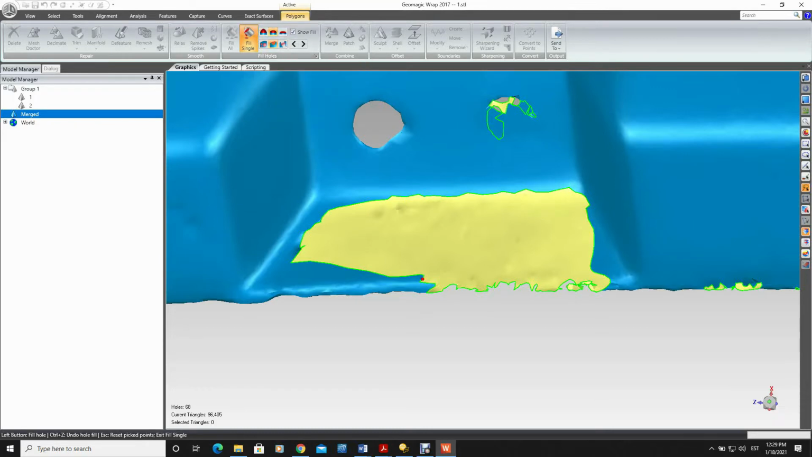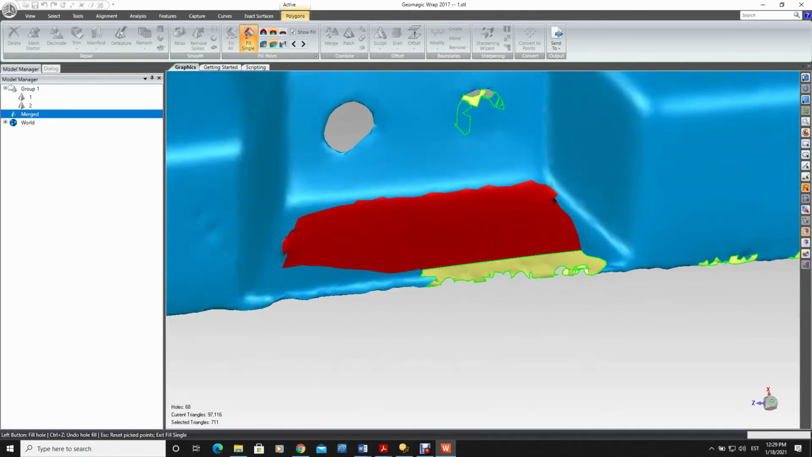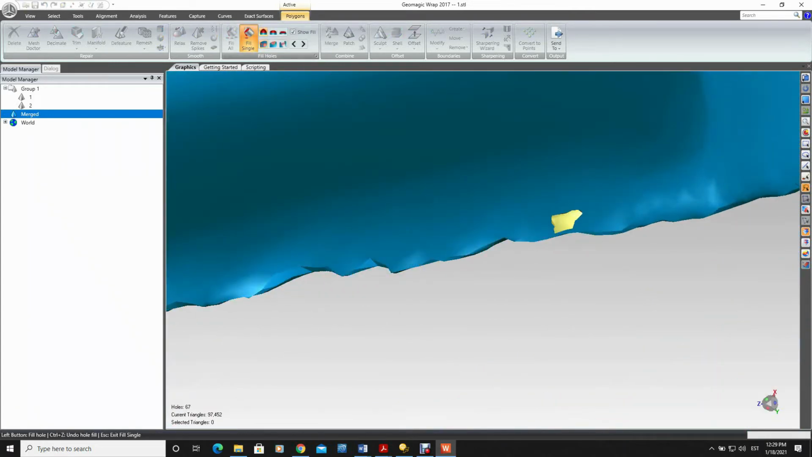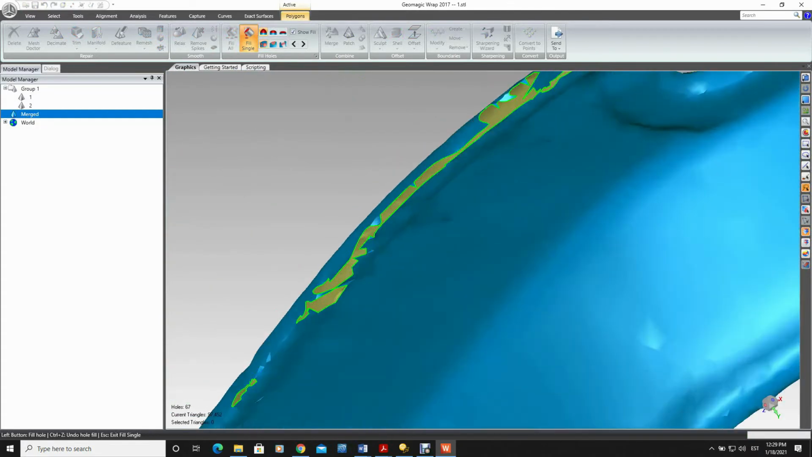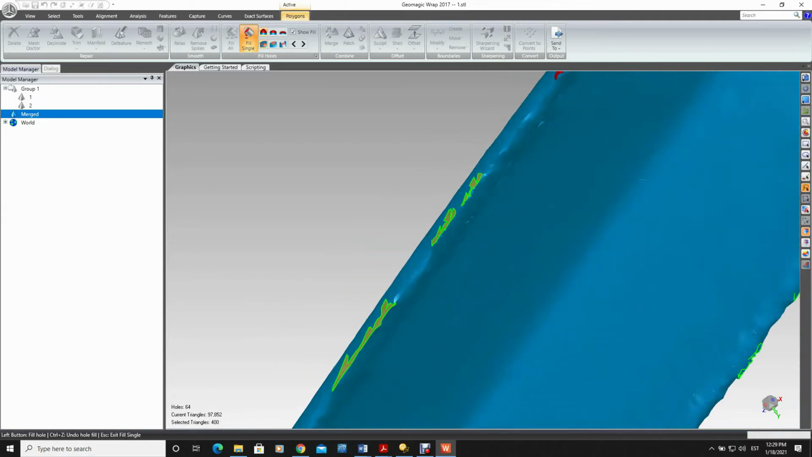This is also not nice, and we can start to recreate these features. I will take away some more points from here. One more time, get rid of the individual floating bits by running the Mesh Doctor again, and then we can see whether we are able to recreate this part or not.